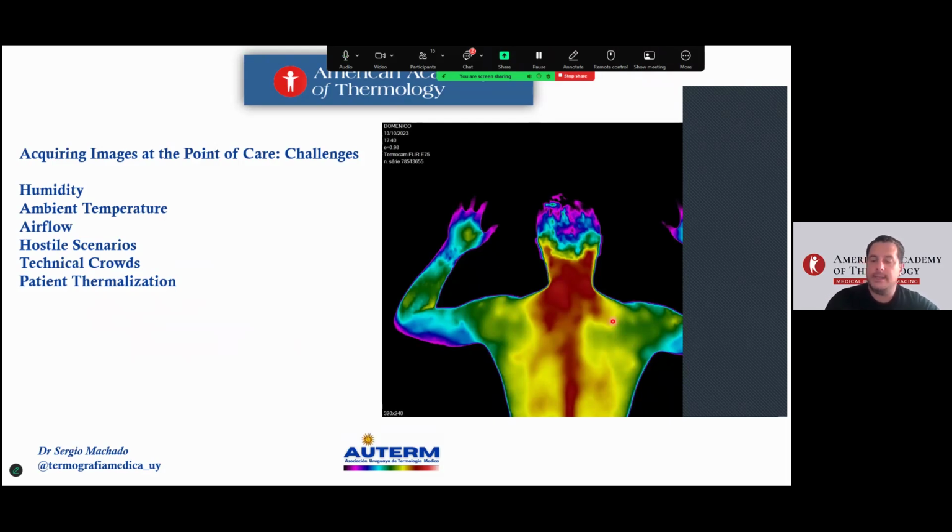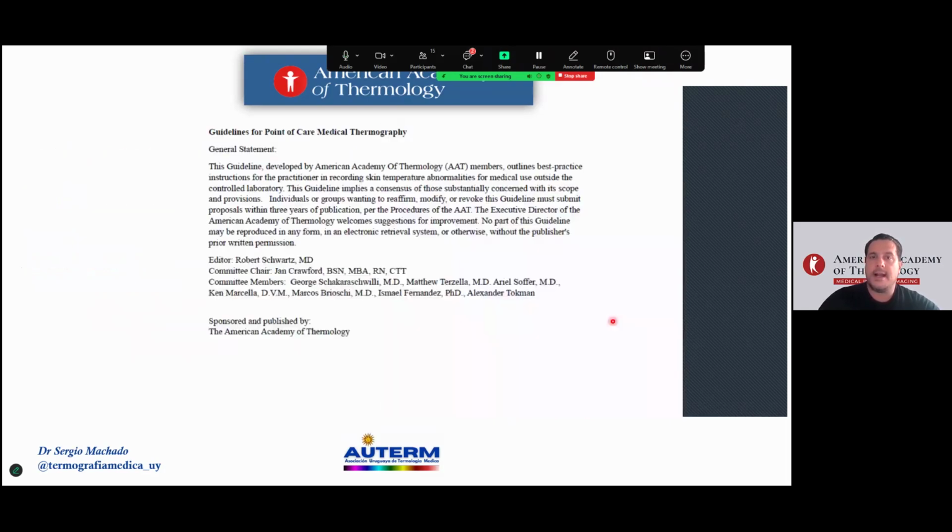The problem is outside the controlled areas. The American Academy of Thermology approved guidelines for point-of-care medical thermography, developed by Professor Robert Schwartz and a committee including Marcos Brioschi and others, the first guidelines for thermography applied at the point of care at the bedside.